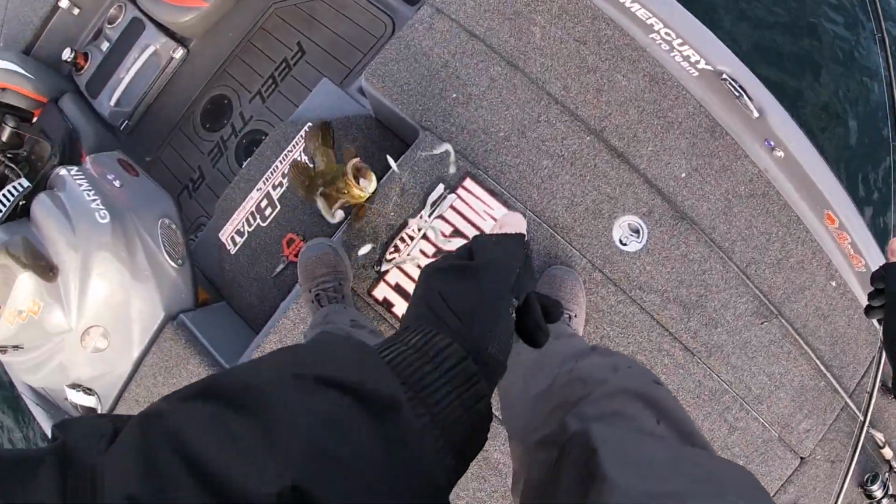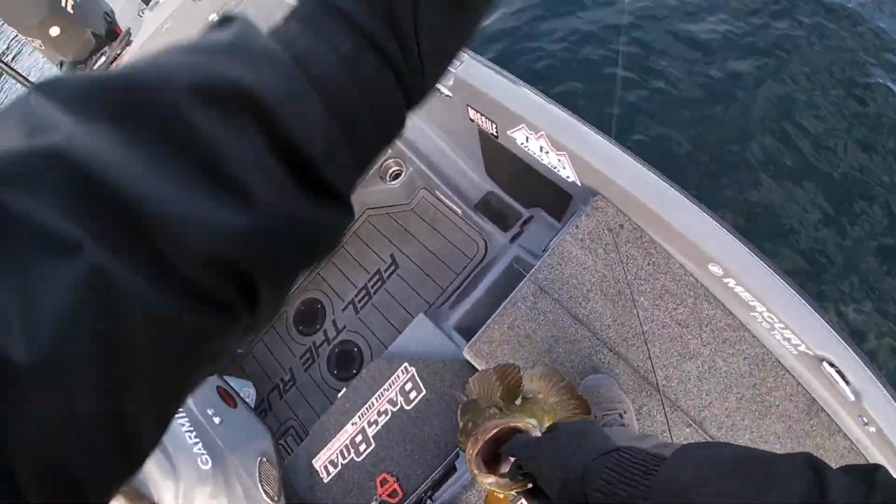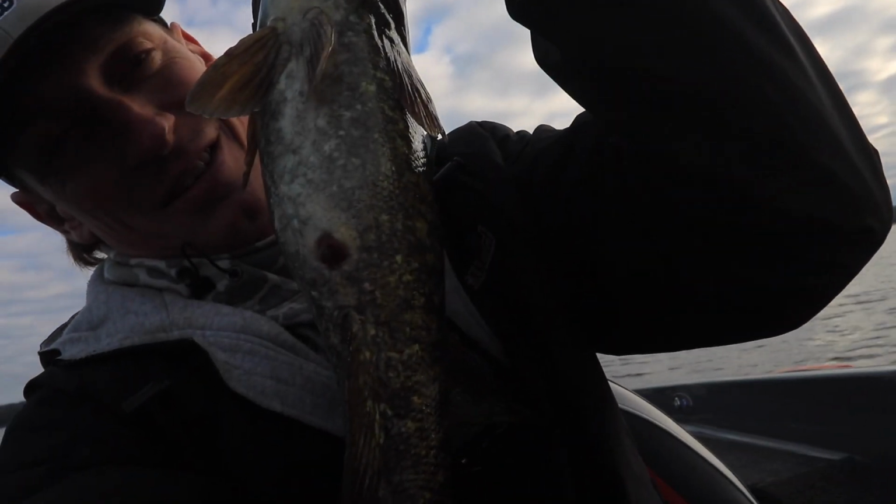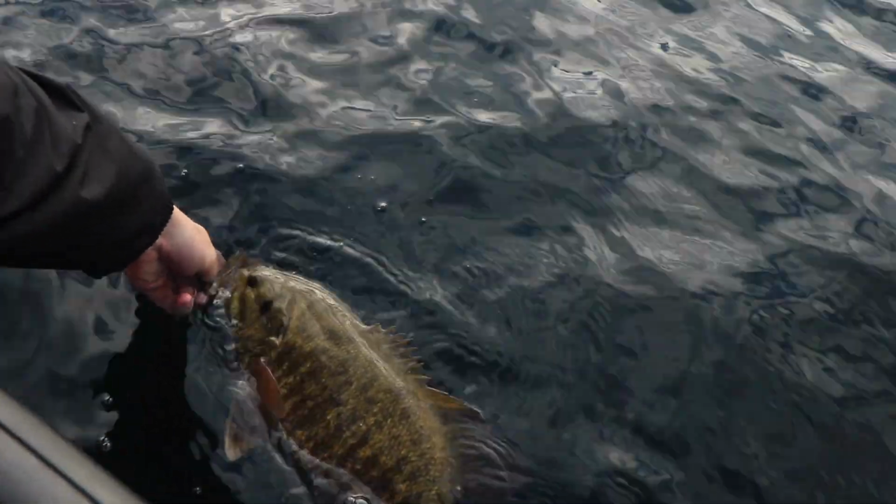Both flipping fives, dude. There you go, guys. Look at that thing. Golly, what a freaking tank. That's a pretty one.